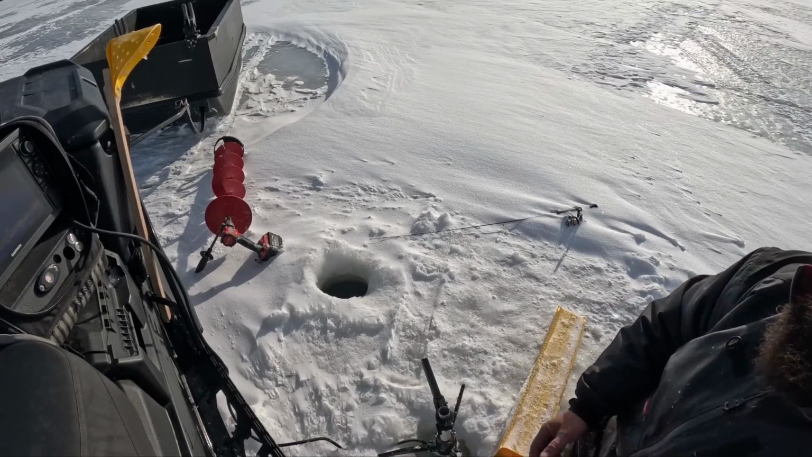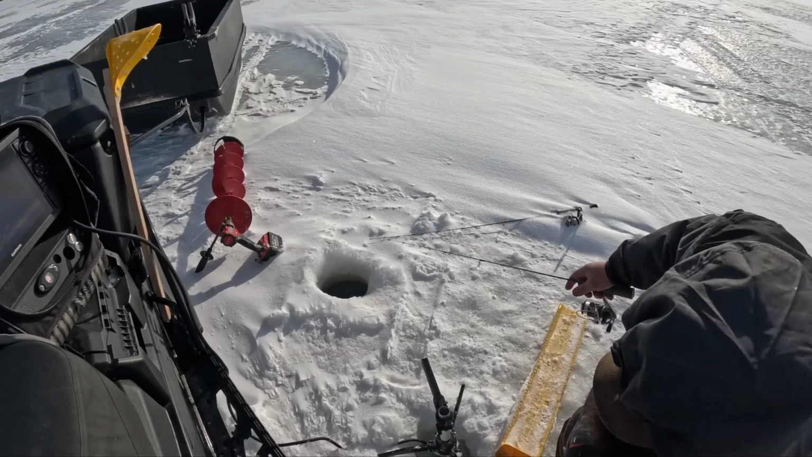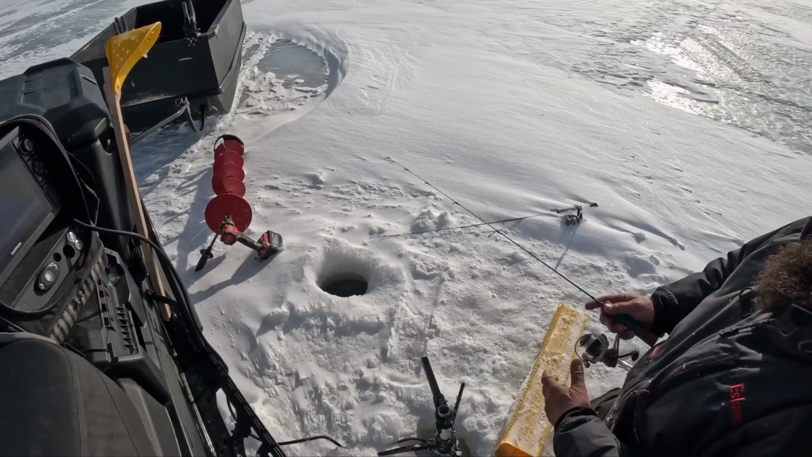I'm gonna try the Minnesota hold. Oh man, look at all the fish on the screen. Dang, I gotta get back down there. I'm gonna try the Minnesota hold for you guys. I haven't perfected this, but guys in Minnesota know how to hold these fish.